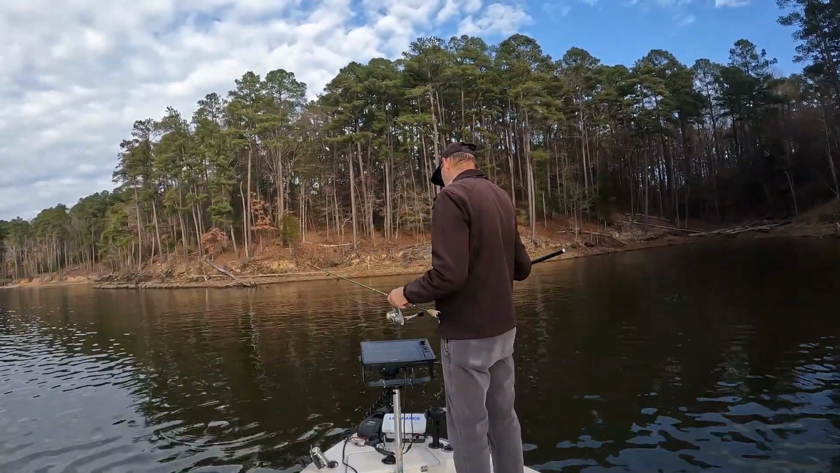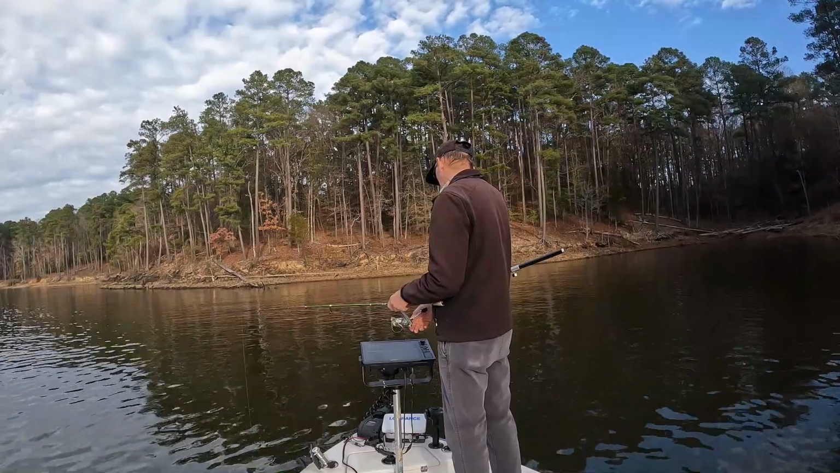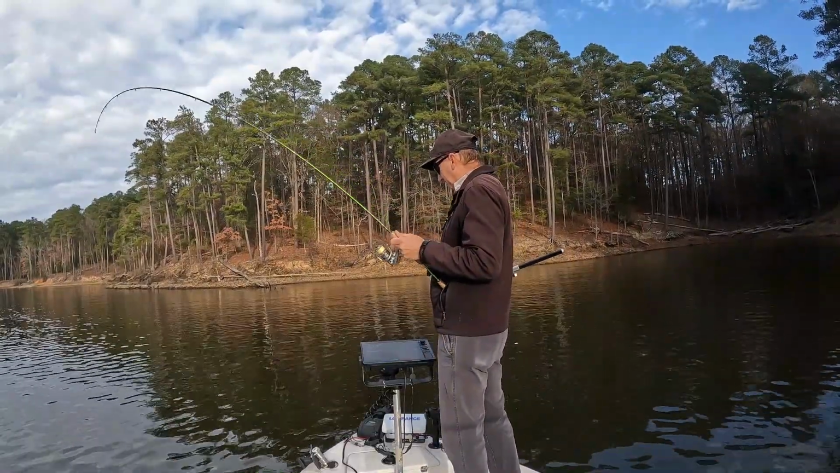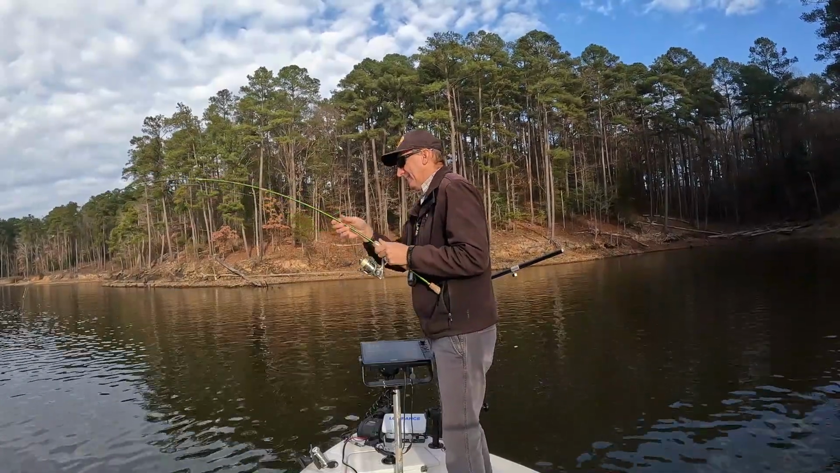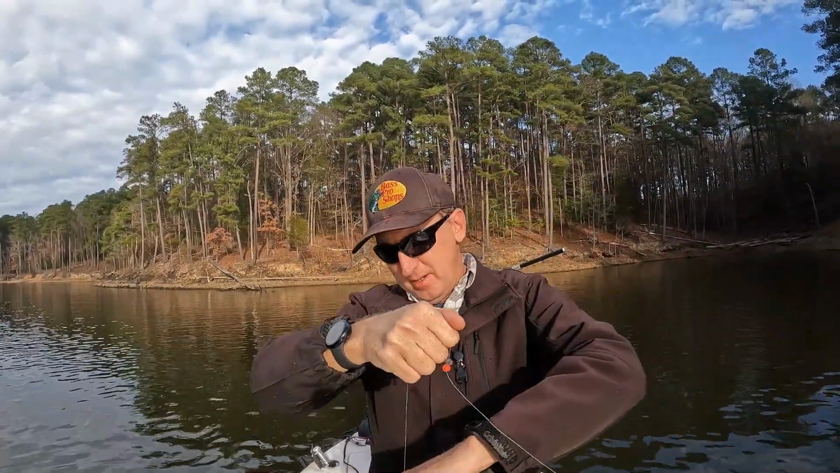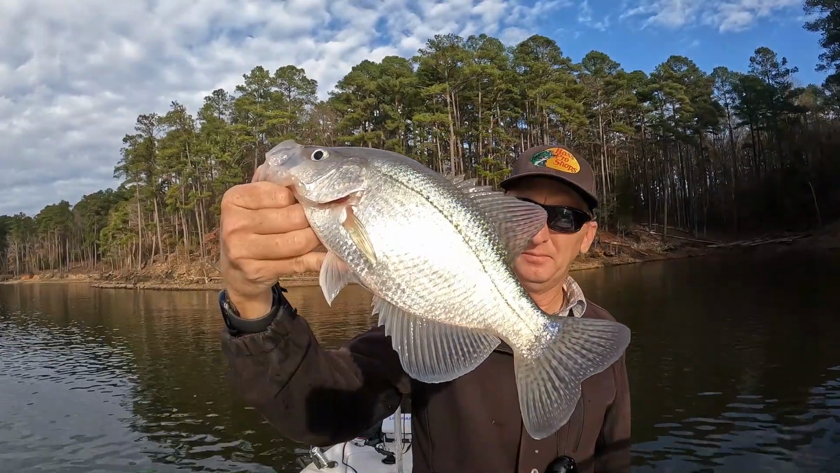All right, these are about 20 feet down. Two of them right beside each other, a couple, maybe three. There he is. Oh, yeah. There's a good fish. There he is. Oh, yeah. It's a nice fish. Get out of there. There we go. Nice fish.